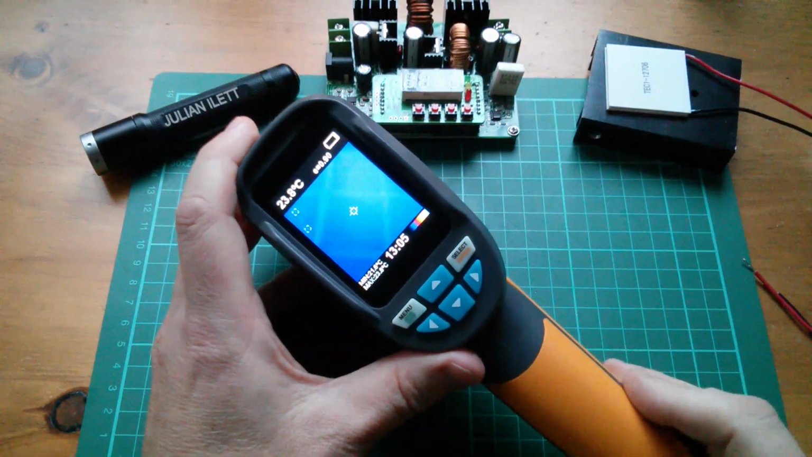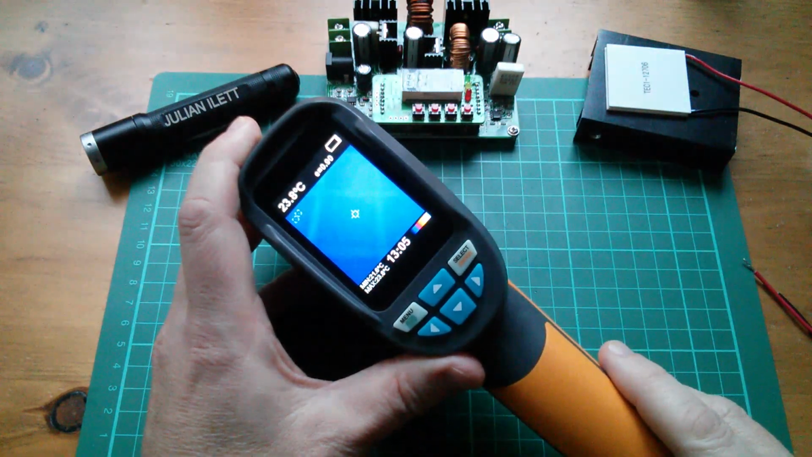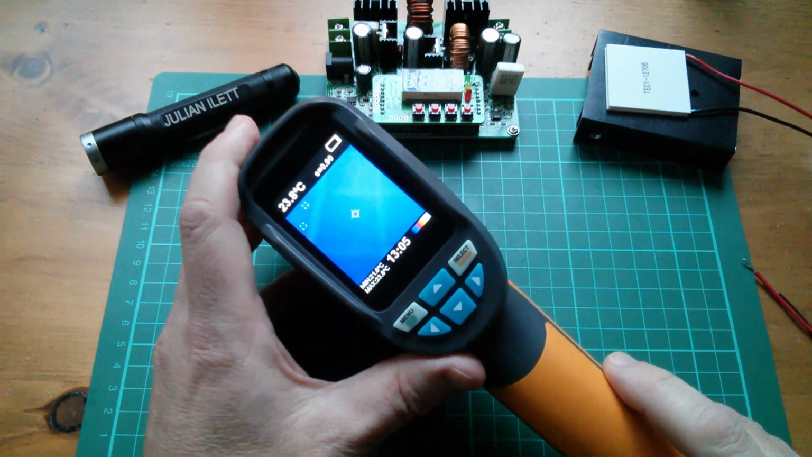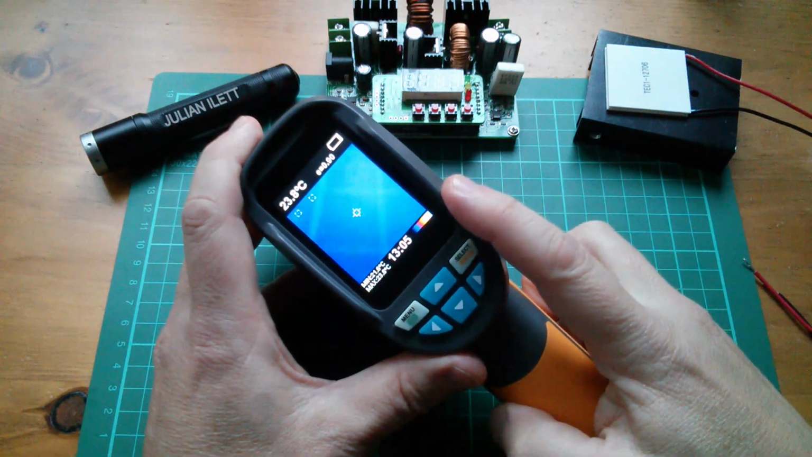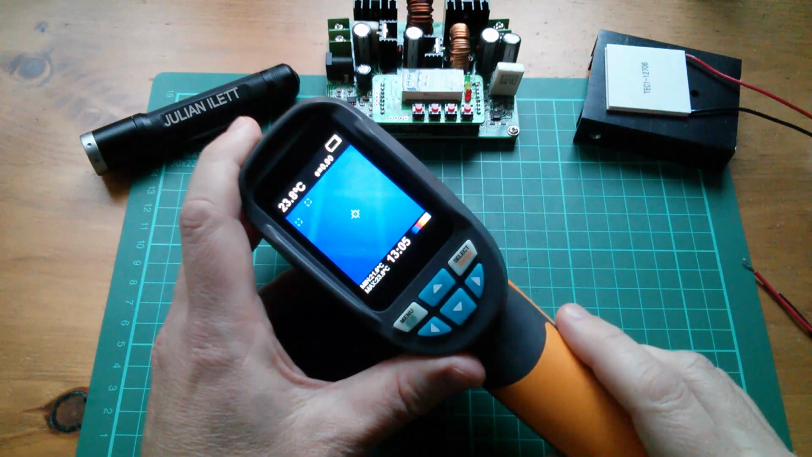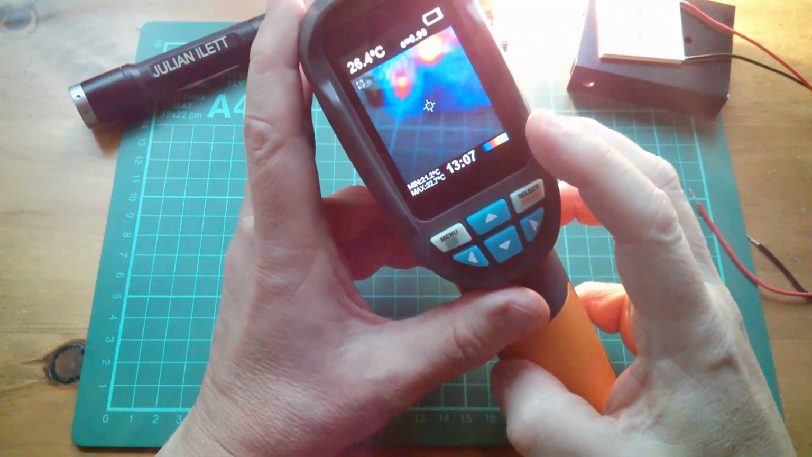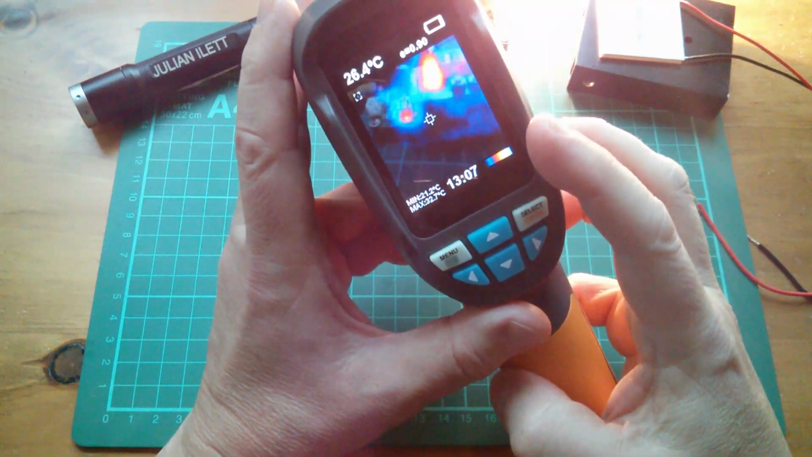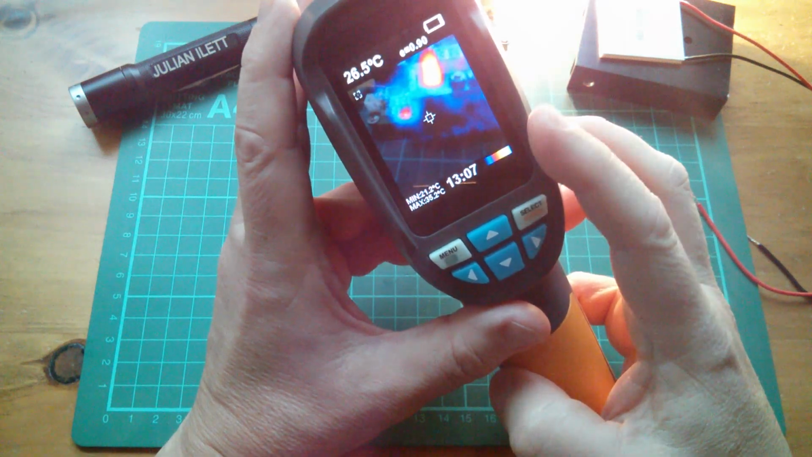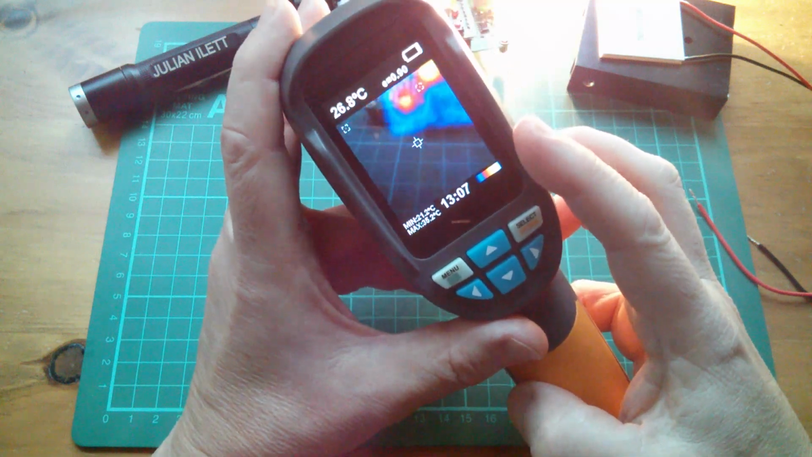For me, the power management, the battery thing, is not ideal. This is getting dangerously low. I think that might be ready to shut itself off. And these batteries are nowhere near discharged yet. The lack of the ability to fix temperatures to different colors is a real shame. There's a fairly limited range of color palettes. There's only one really that I find works for me.